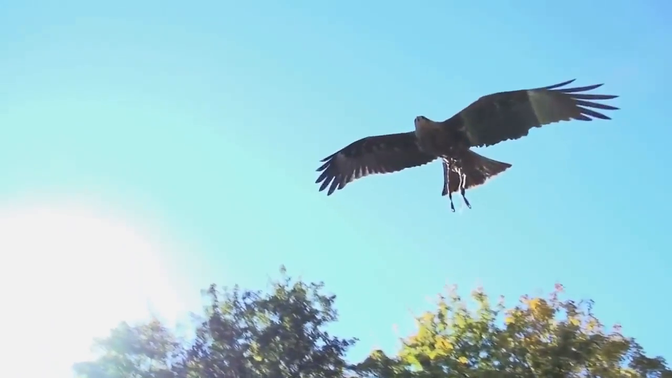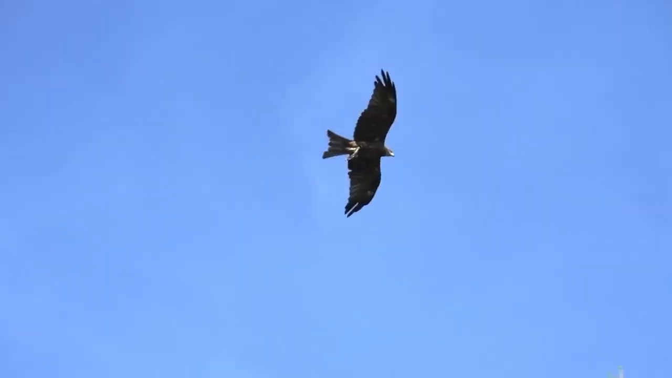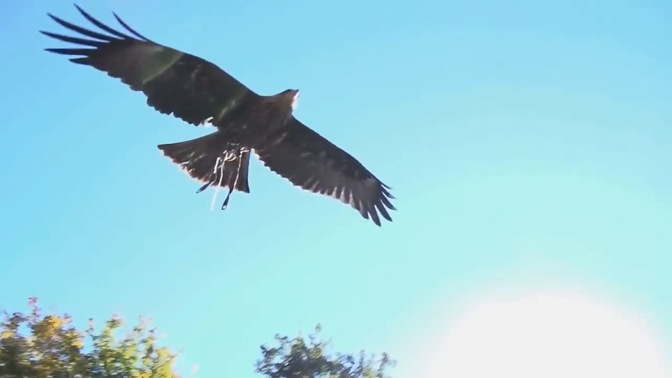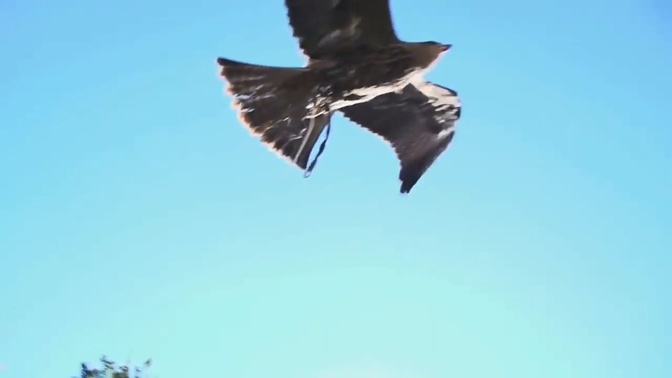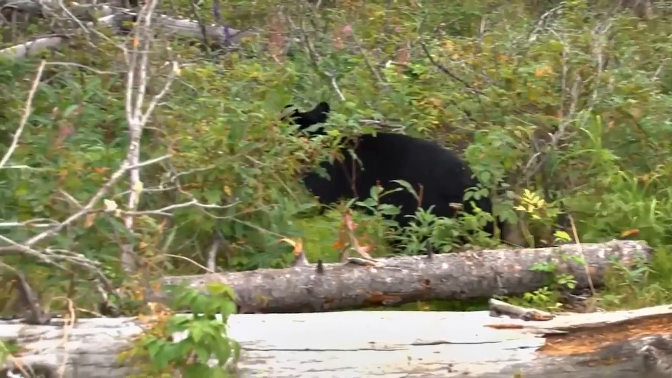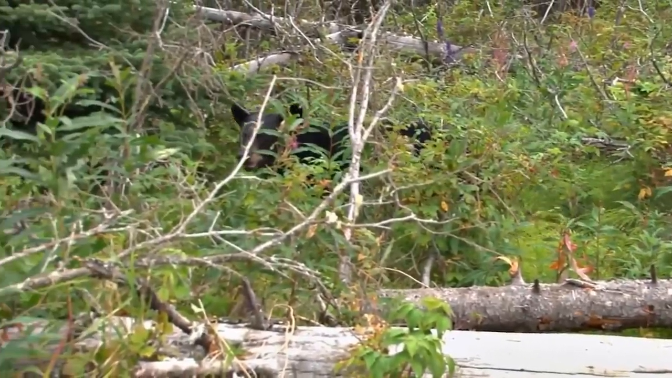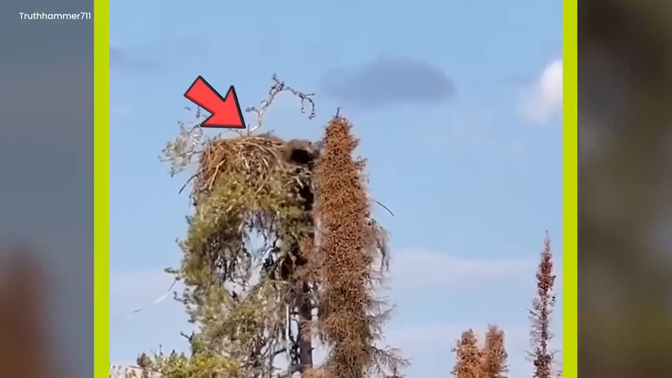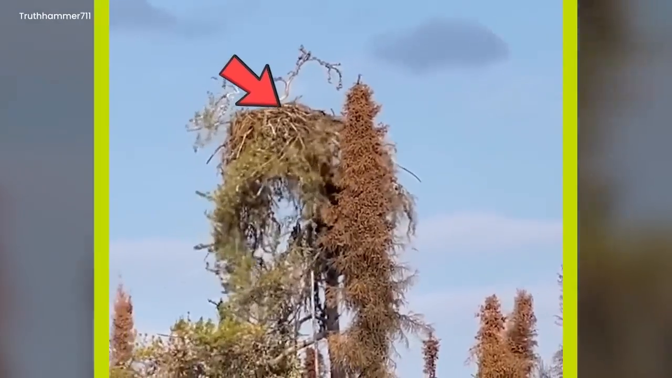Up in the sky, another eagle was flying around. Maybe it was related to the baby eagle, or it was keeping watch. You could feel its fear as it circled, creating a tense atmosphere. And as we watched this strange scene, we couldn't help but wonder, how long had the bear been planning this secret hunt? No one, not even the trees or the watching eagle, could explain the mysteries of that unusual day.